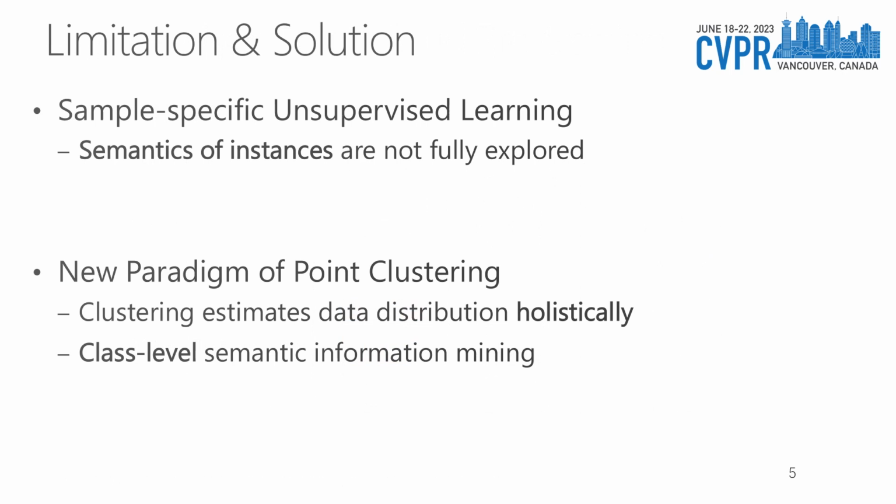Nevertheless, there is one issue for the above two paradigms. It is that the unsupervised learning is sample-specific. The semantics of instances are not fully explored when conducting point-level discrimination or reconstruction. As such, we leverage clustering learning to estimate the data distribution holistically and further explore the class-level semantic information.